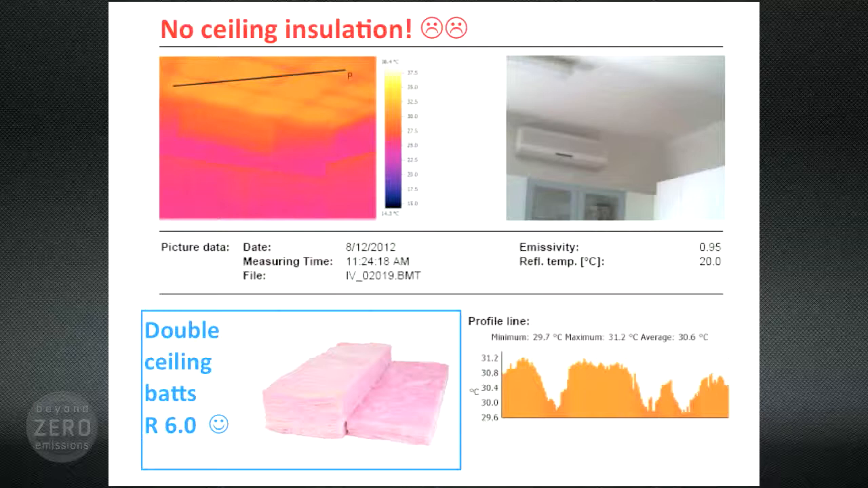But again, let's focus on the bright side. This problem is easily and cheaply fixed for a few hundred dollars, although the homeowner would want to wait till a cooler day before they took on the job. And depending on how much they run this air conditioner here, can you imagine how much money they're going to save or how much more comfortable their home is going to be when they put in some insulation, or if they do it properly, put in the whole R6.0. Then they wouldn't have to worry about heat coming in from their ceiling anymore.